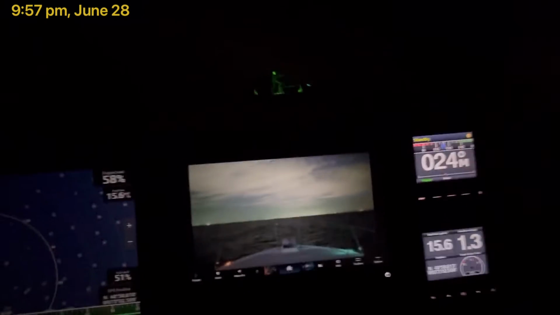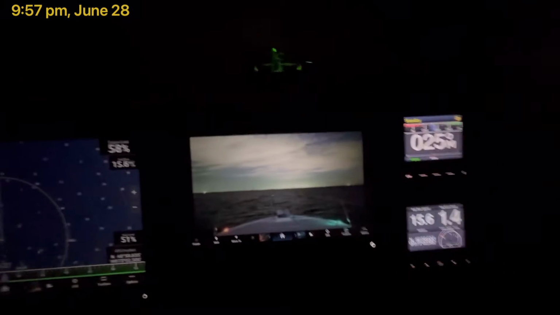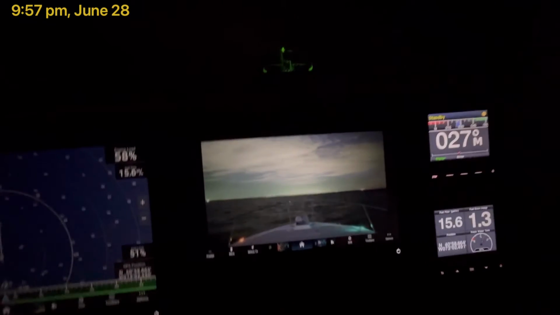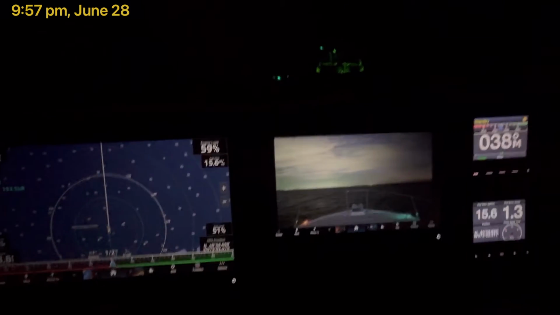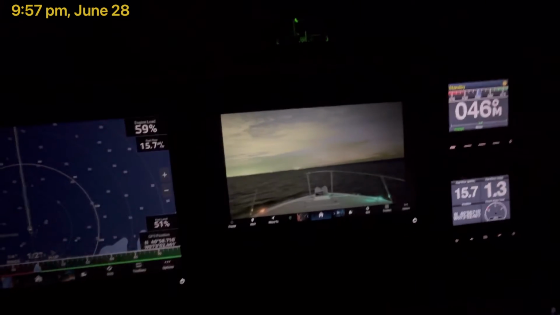But if I turn west, that's going to be towards the open part, east, towards the end of Long Island. That's going to be open water, and there's going to be no shore lights over there. So I'm curious to see what's going to happen as I do that. Now I'm slowly making my turn.